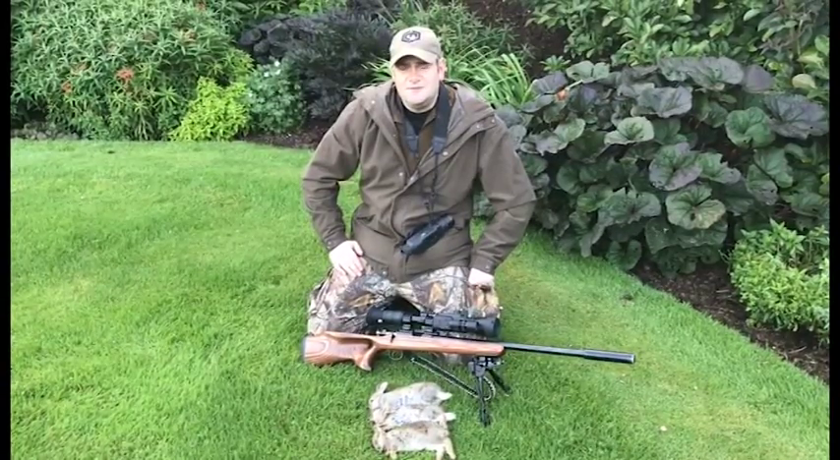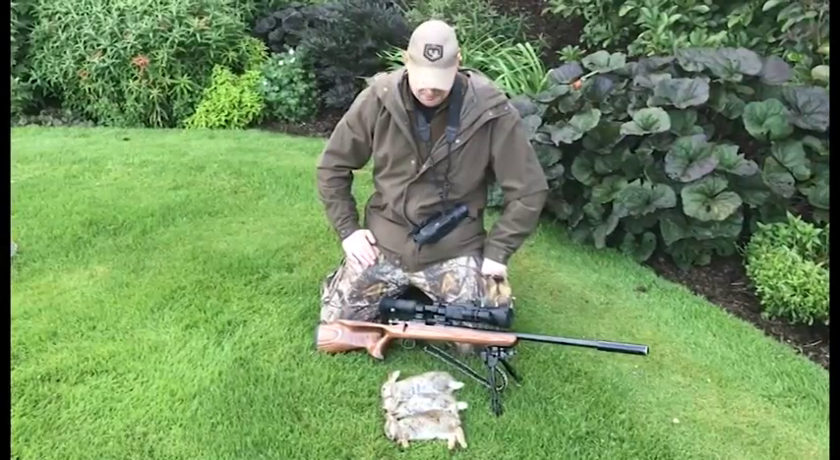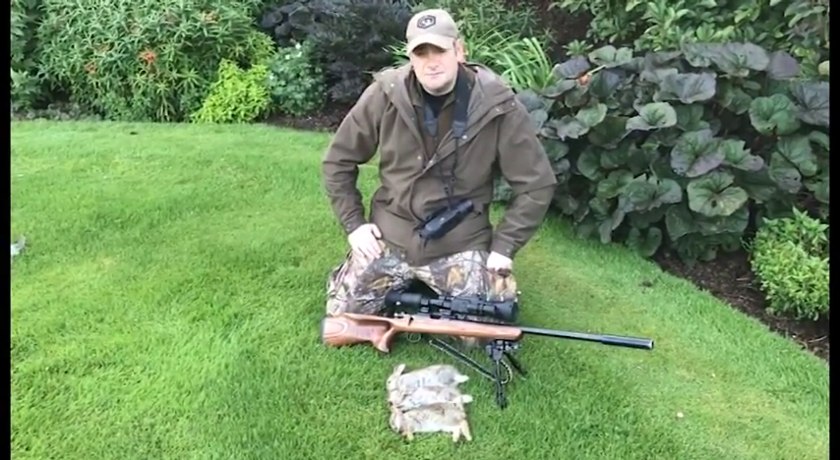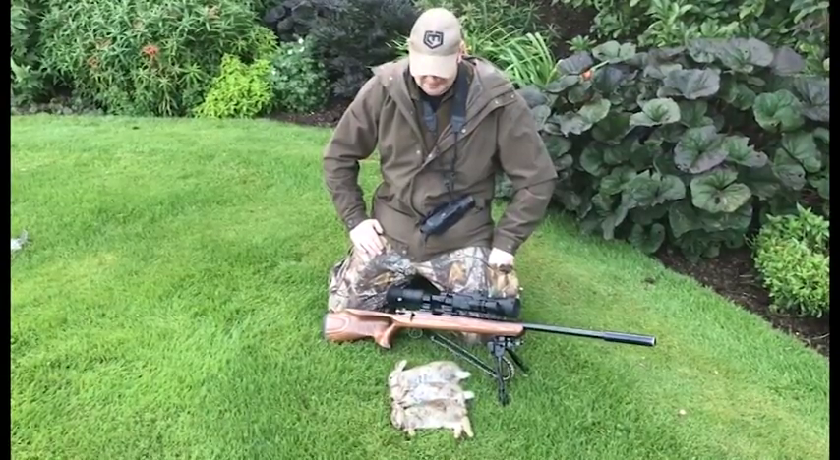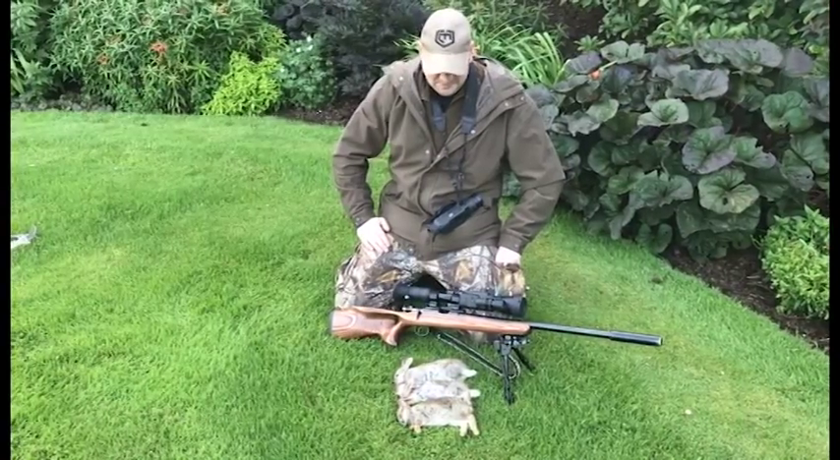Okay, that's just finished for the evening. We've been called over to a fox job, so we've had to cut the evening short, but we've had 3 rabbits. I mean, as you can see, they're a bit on the small side, but it's pest control and they're causing damage to the flowers in the garden, so it needs to be taken care of.